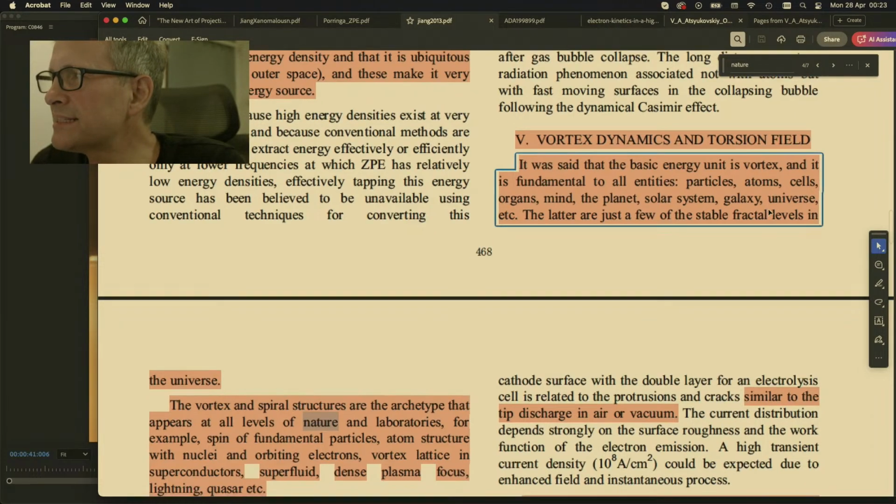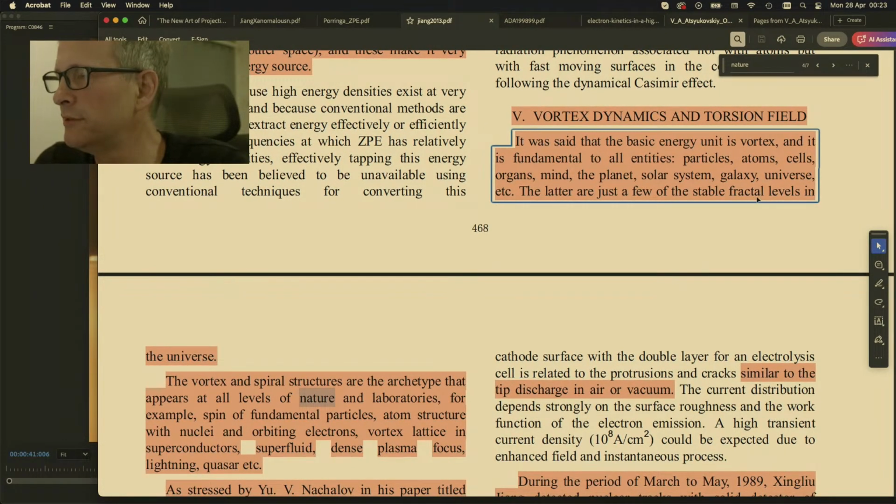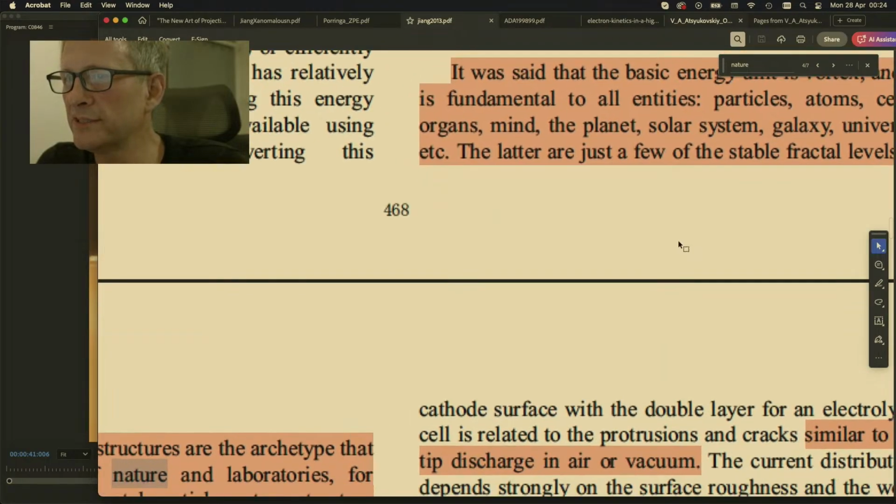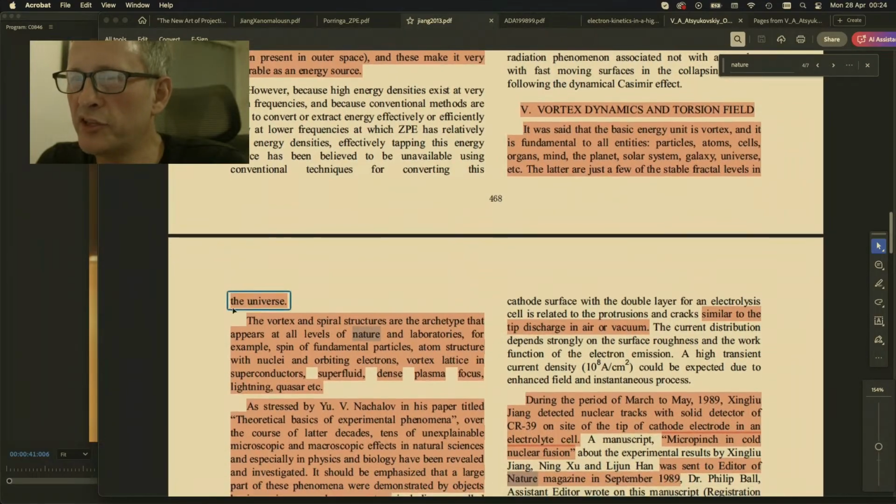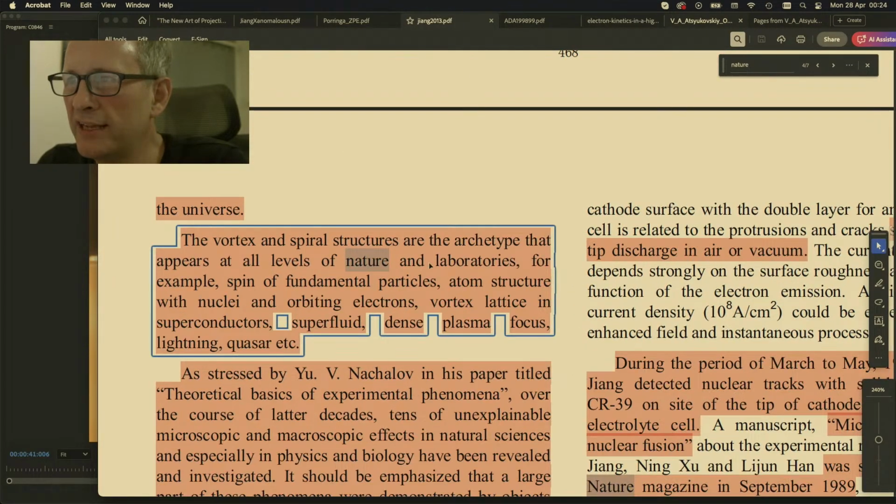Solar system, galaxy, universe, etc. The latter are just a few stable fractal levels. Fractal? Did I see fractal in there? The latter, that is galaxy, universe, are just a few of the stable fractal levels in the universe. The vortex and spiral structures are the archetype that appears at all levels of nature and laboratories.